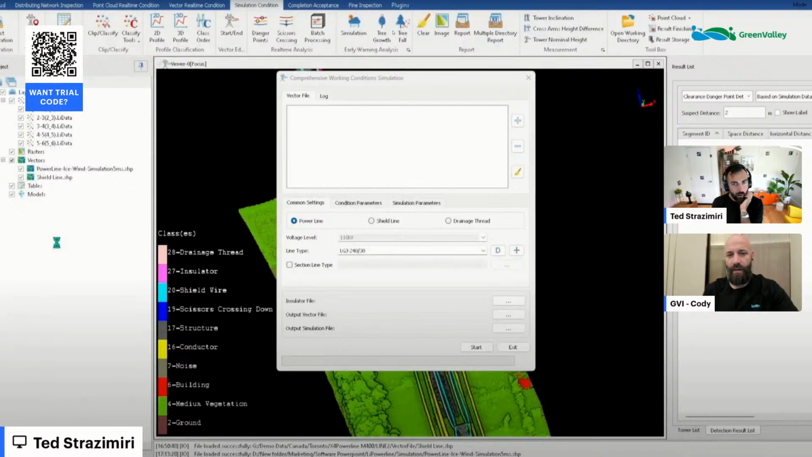Yeah, in terms of simulations, you can run the real-time analysis. So you can do real-time analysis of current danger points and then run simulations based on those danger points as well. So there's futuristic simulations just based on the point cloud, and then there's also simulations based on already existing danger points or scissor crossings, things of that nature, that aren't shown directly right here.